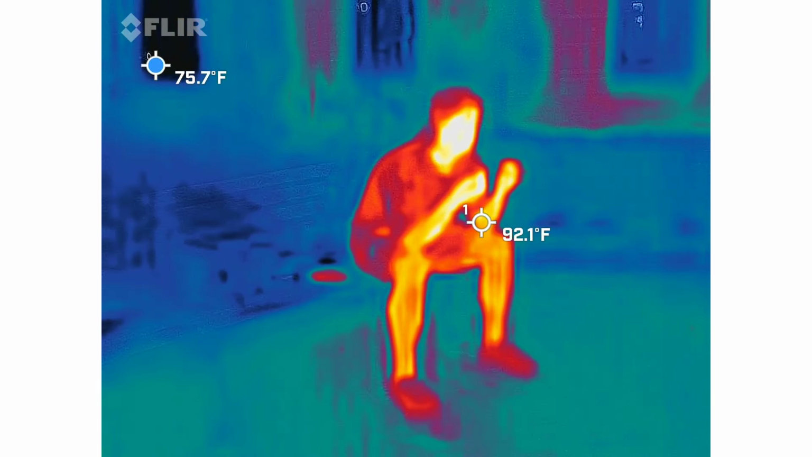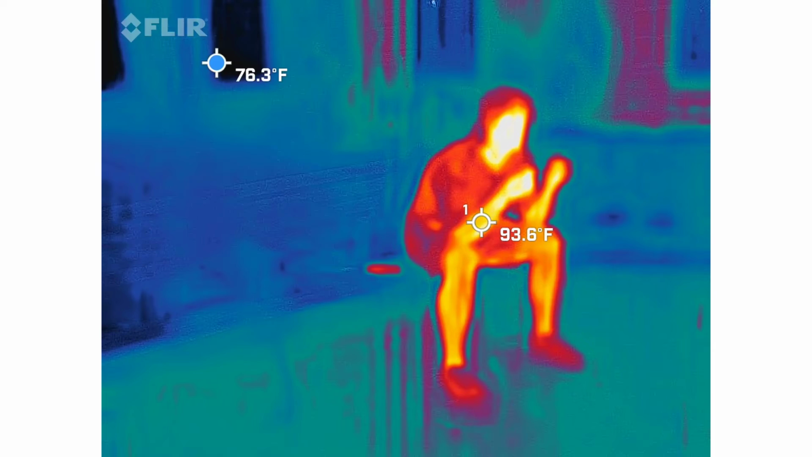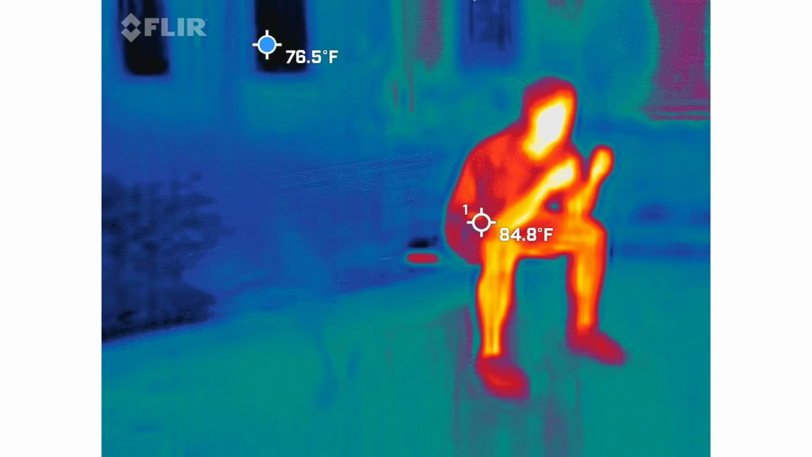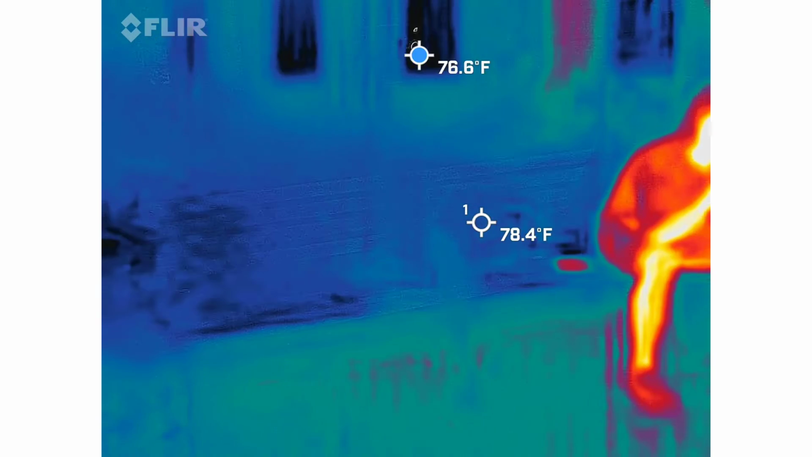Over 40, open the rods. Under 40, close the rods. What if he is 40? What's that? What if he is 40? Good point. Let's move on.